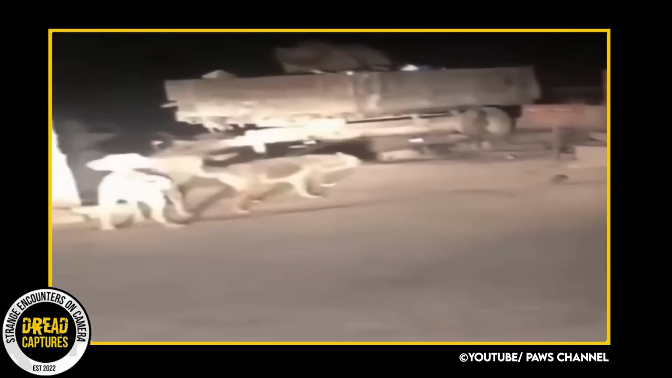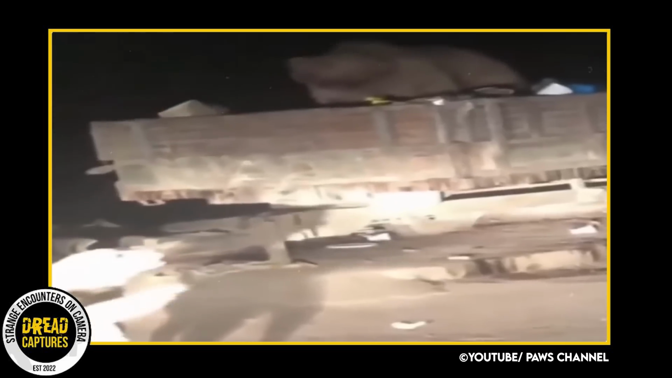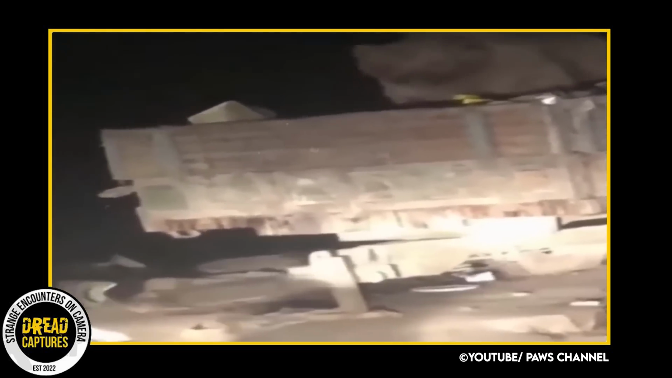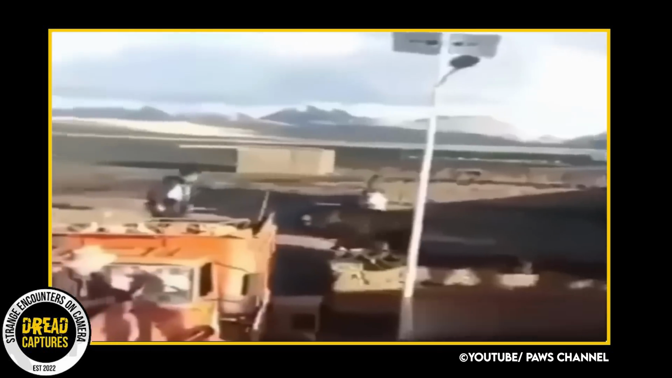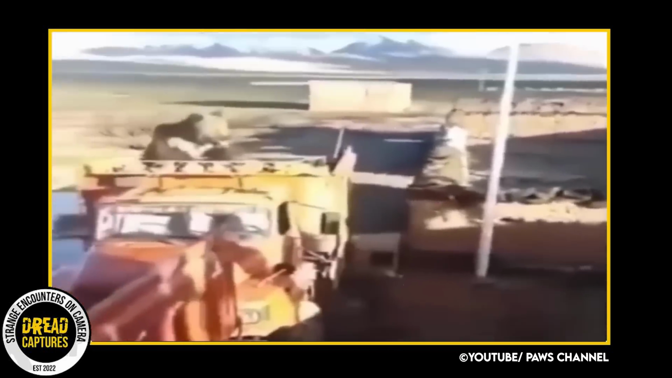Physically, Kangals are very powerful. They are large, muscular dogs with a broad head and strong jaws. Despite their size, they can reach speeds up to 30 miles per hour. Moreover, their bite force is one of the highest among any dog breed. It measures over 700 pounds per square inch. Their physical prowess, coupled with their protective nature, make them incredibly effective as guardian dogs.